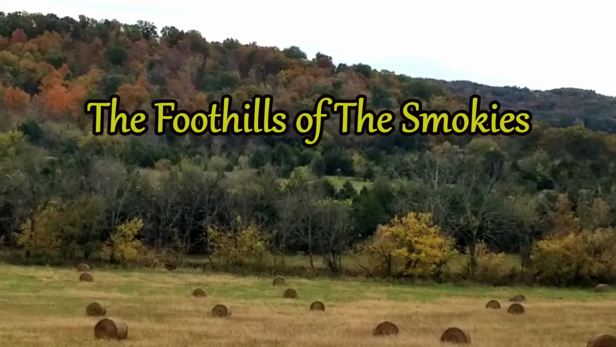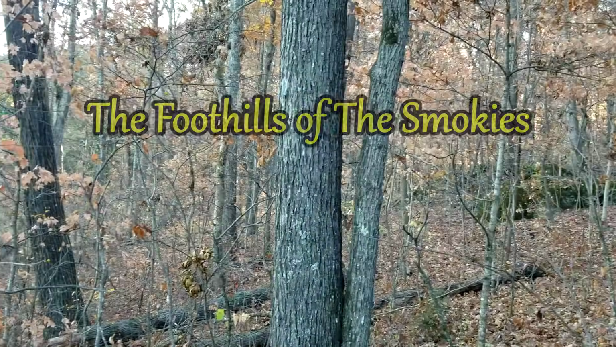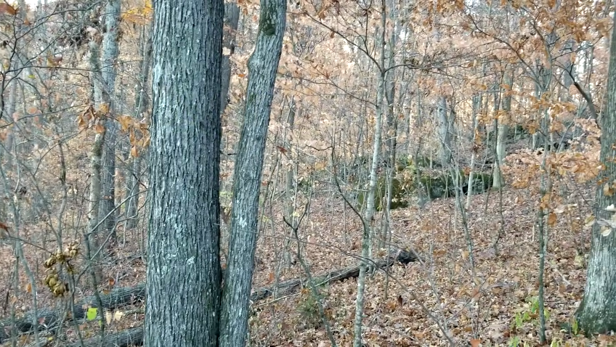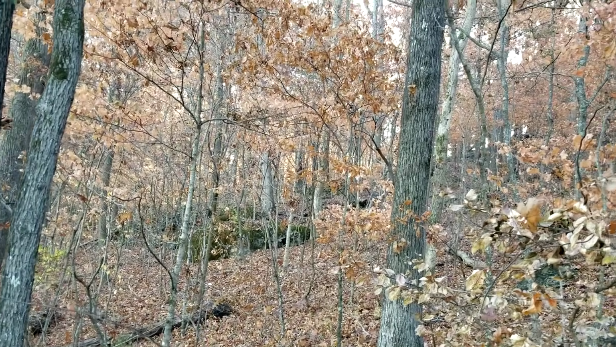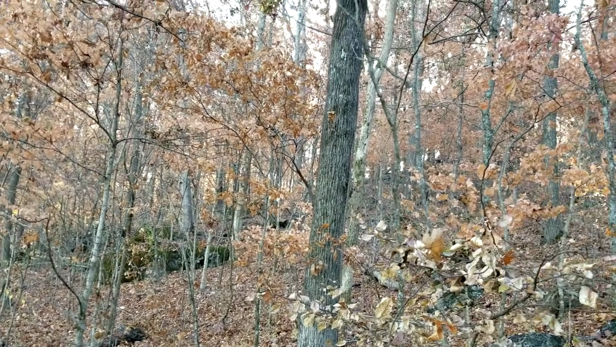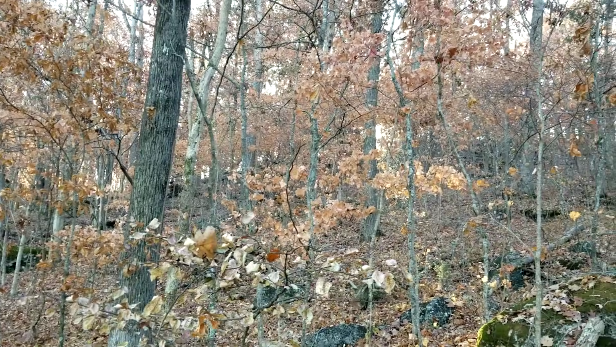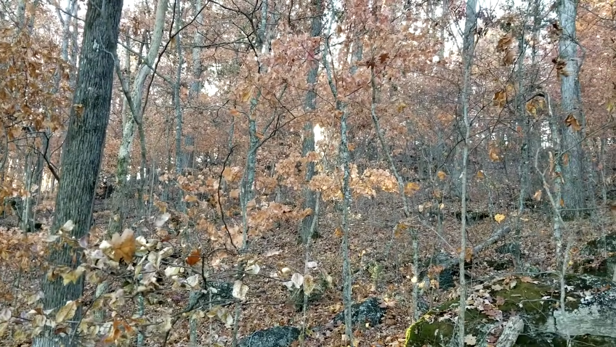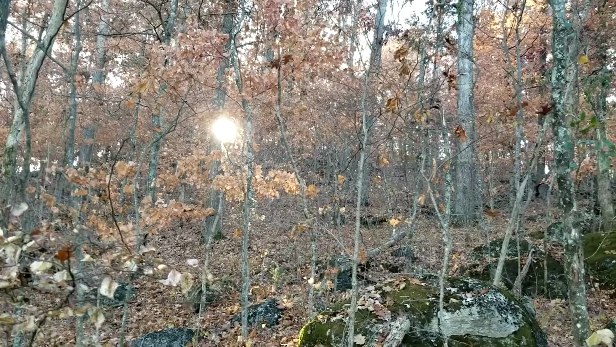Welcome, friends. Welcome to the foothills of the Smoky. Another chapter of As the Ridge Turns here in East Tennessee. You can see the leaves are all but gone, and they're falling off quick too. Good wind or storm, they'll be gone. But we are so dry. We've had a little rain, but not enough to help this drought.